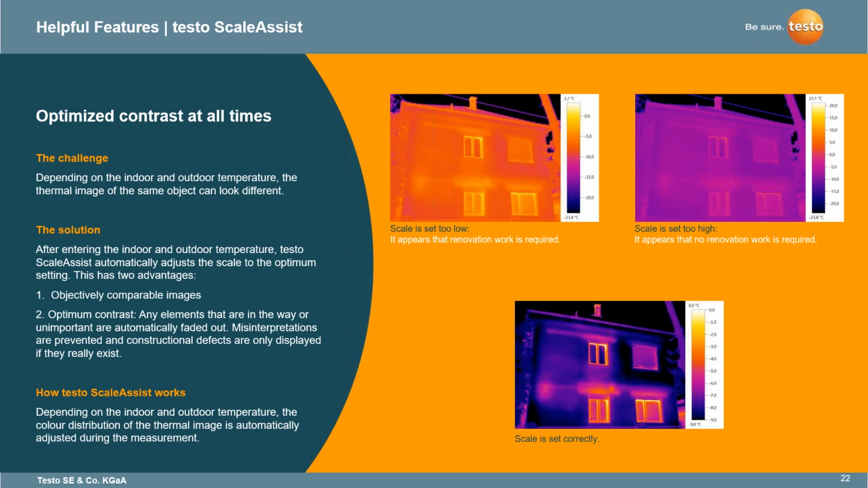So ensure that your indoor temperature is set and is a known value, and what your outdoor ambient is set at. You also want to determine how much solar loading the structure has had. If we're talking buildings, how much solar loading has it had during the day? Generally, when doing a thermal inspection of a building, you're doing that when the sun is down and right at dusk, or, if you don't mind getting up early, in the morning before the sun comes up and before solar loading can take place.